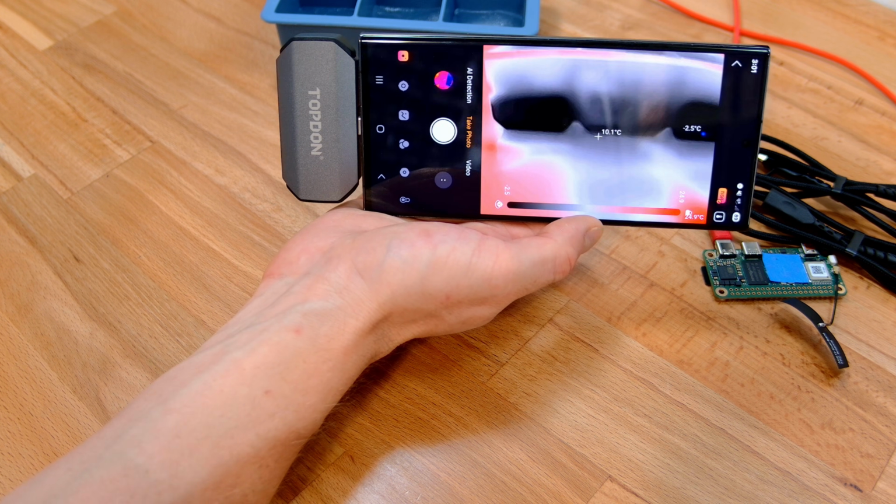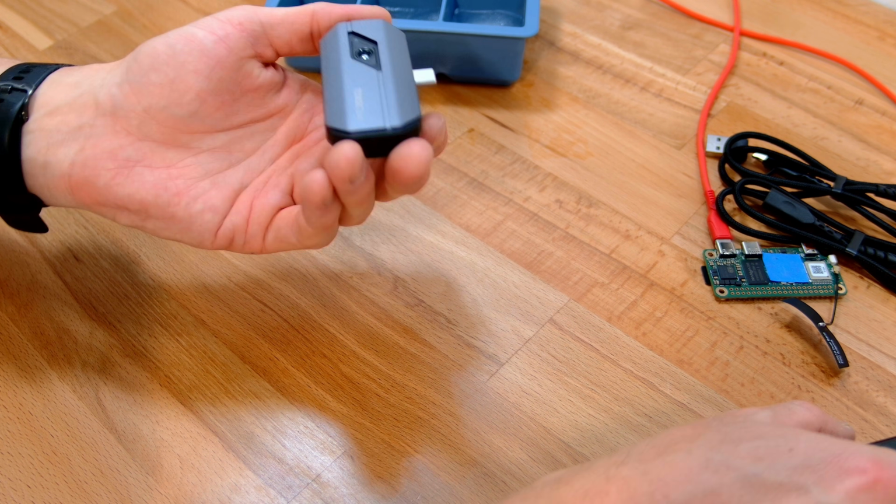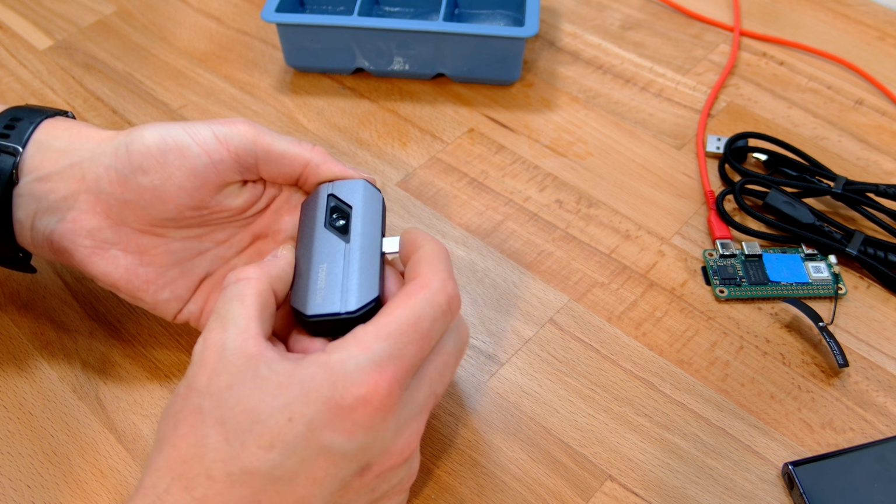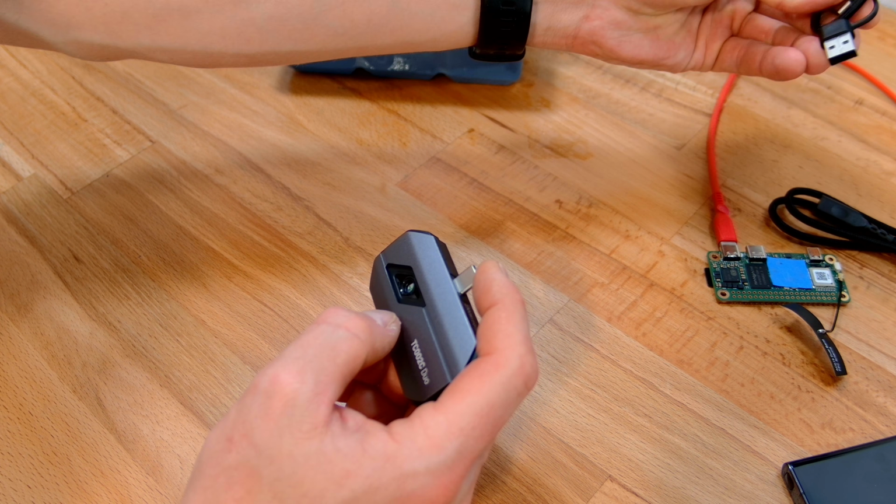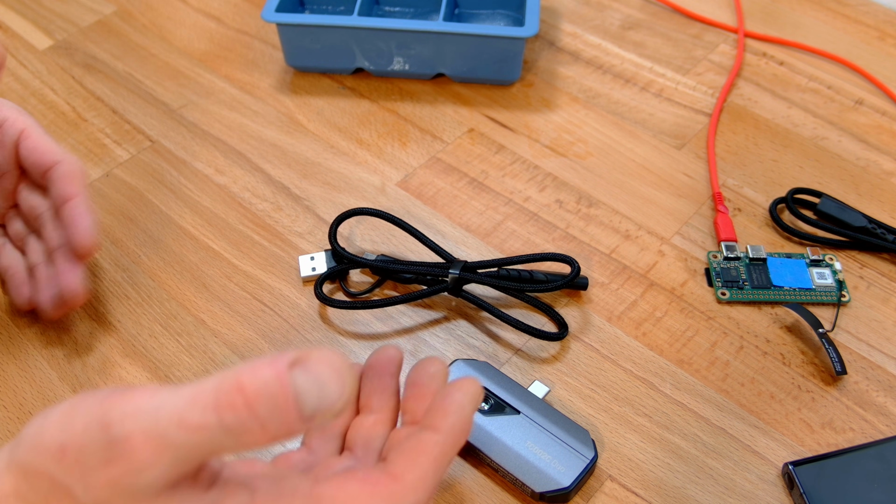That is neat. There is one other thing that I just realized that I do want to test with this too. I don't know if this is Linux compatible or not, so I'm going to use a cable supplied with it, this one, plug it into my computer, see what it appears with. We'll have a look at that. I'll be back in a sec.